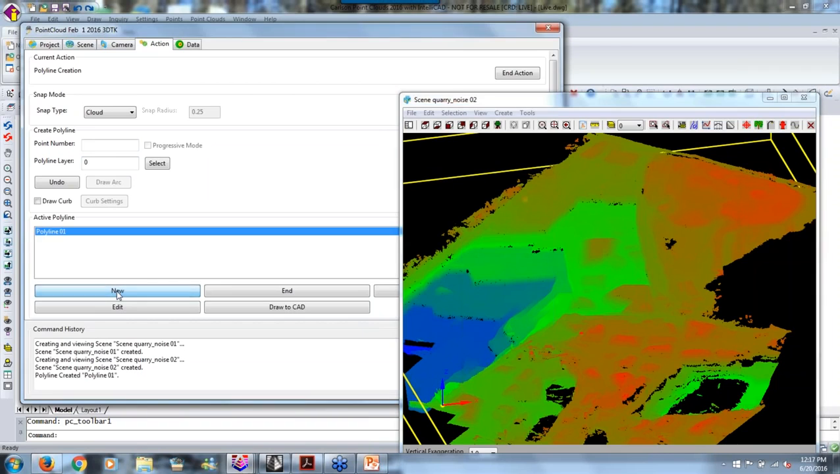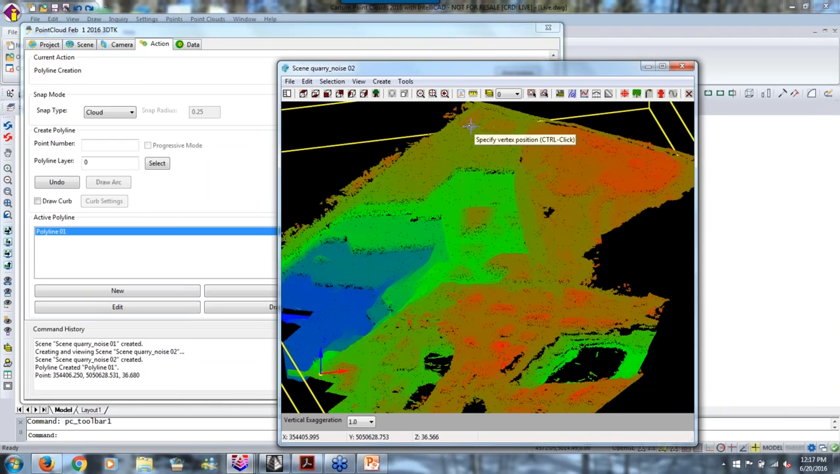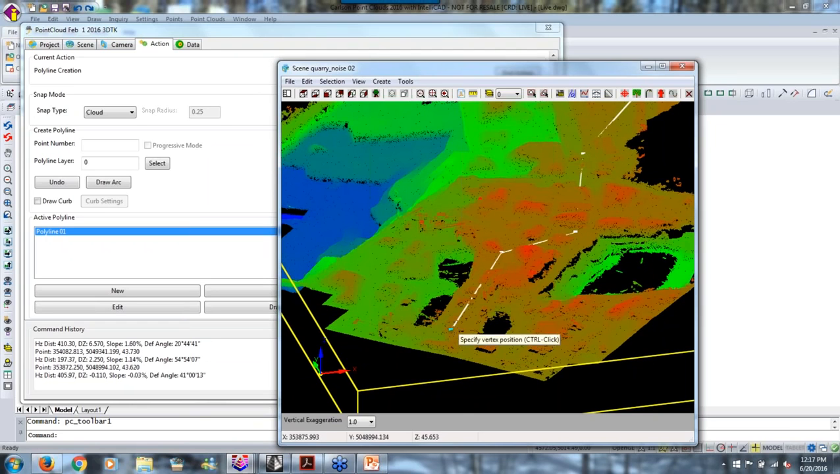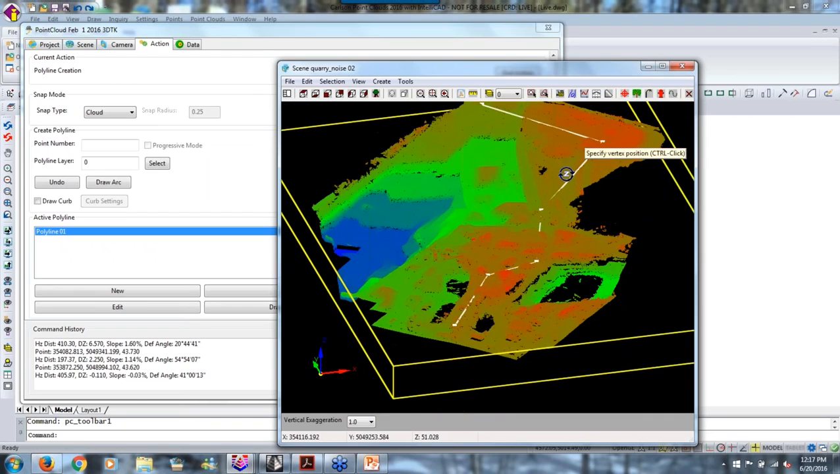But I'm going to make a new polyline, and I come over here. It says hold your control key down, and I'm going to start up here. The idea is I need to put a road. We could come up with some kind of story, but let's just go. We're going to put a road right through here. So I'm snapping to points in the cloud, and I'm saying this is where I need to put a road so I can access this site.